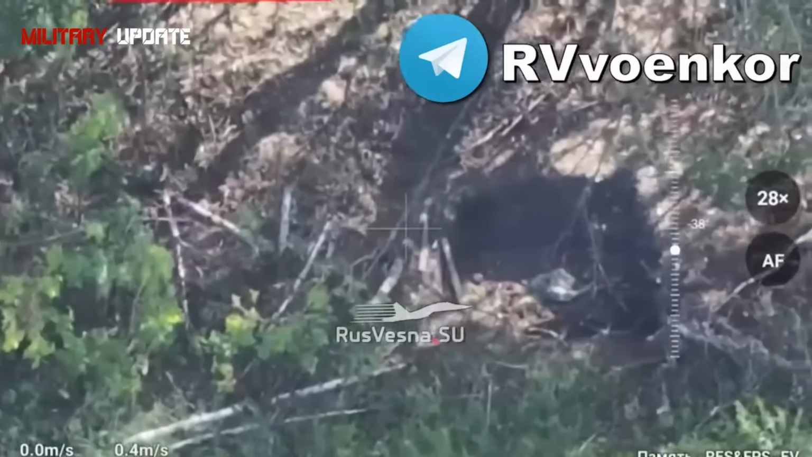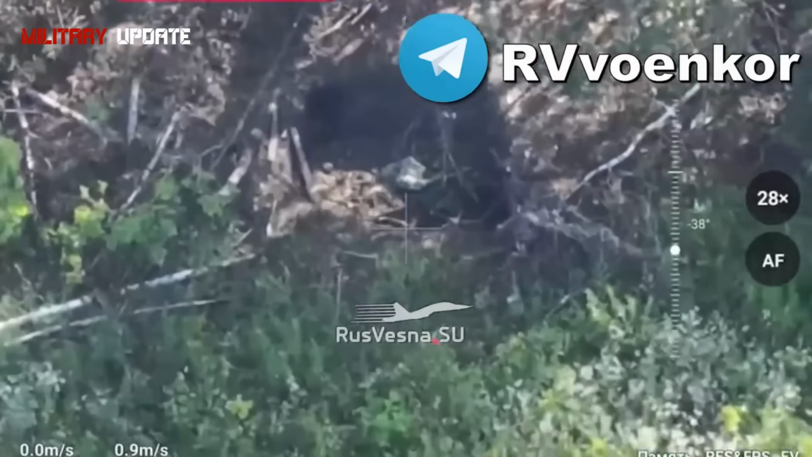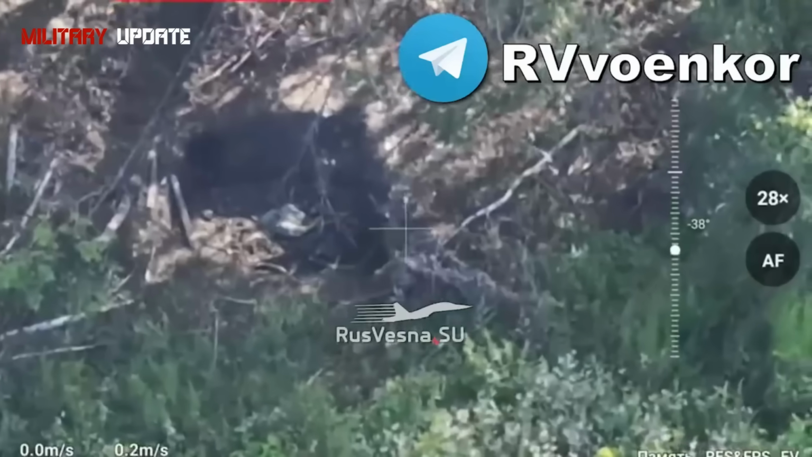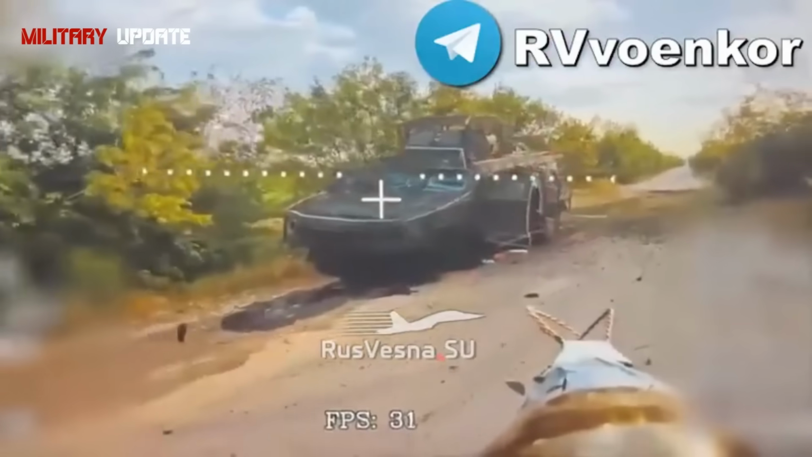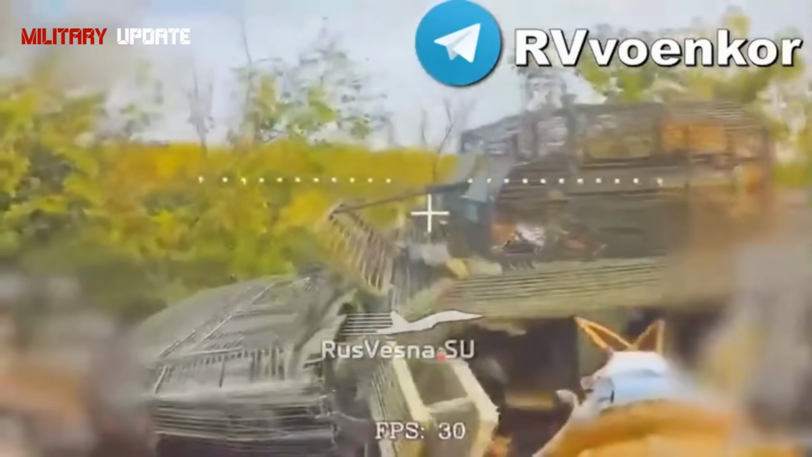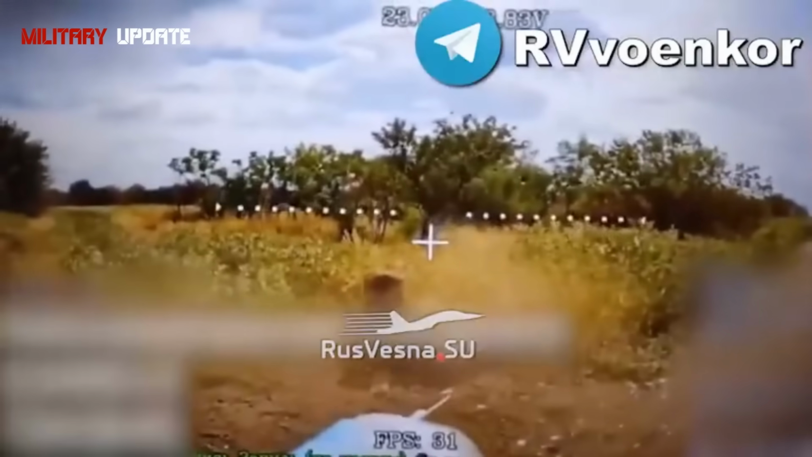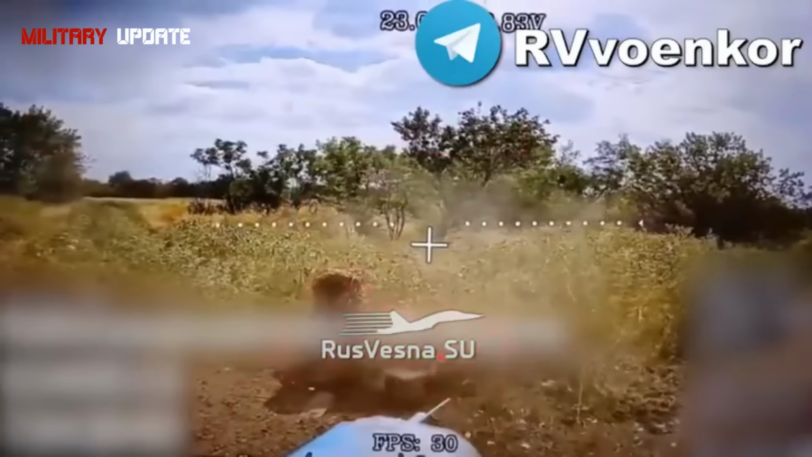The AFU losses amounted to up to 155 troops, 1 UK-made Spartan armored personnel carrier, 2 US-made HMMWV armored vehicles, and 1 US-made Max Pro armored vehicle. 3 Western-made artillery guns, 1 motor vehicle, 2 electronic warfare stations, and 4 ammunition and material depots were destroyed.